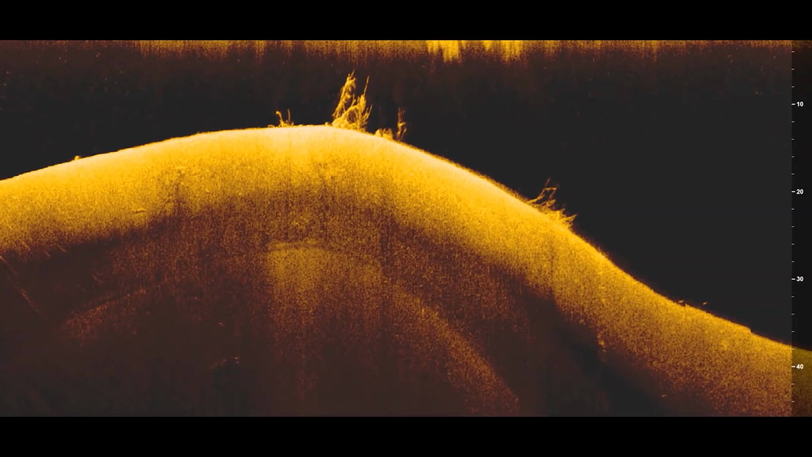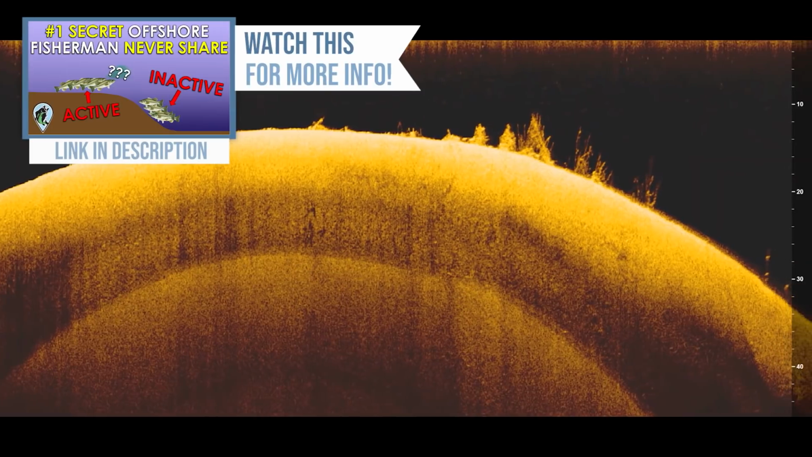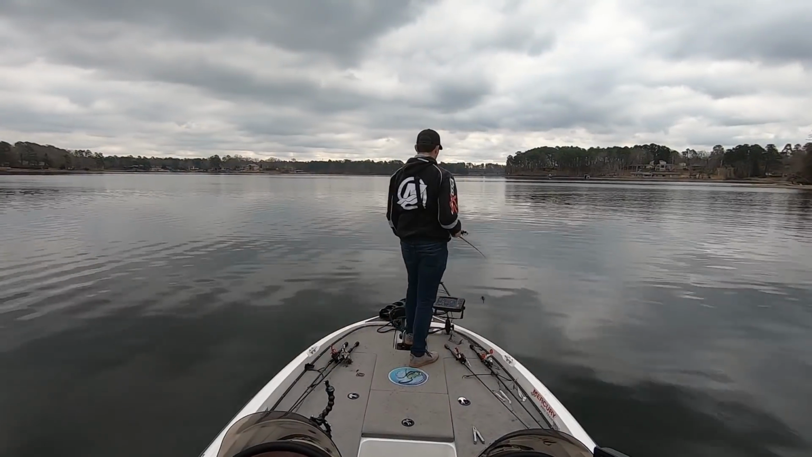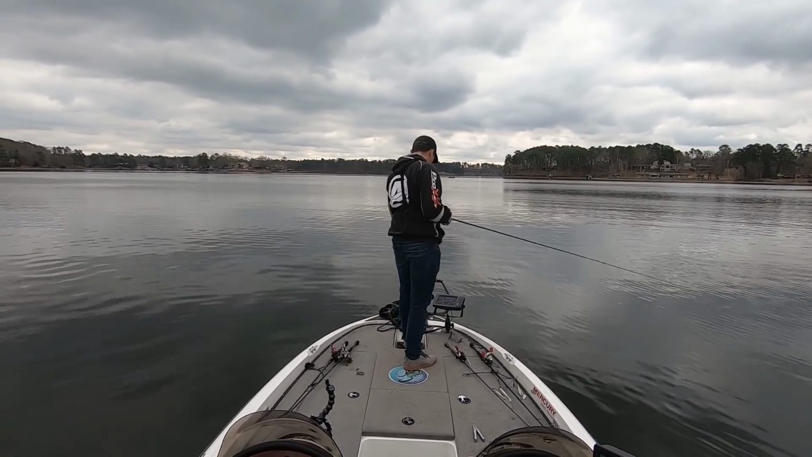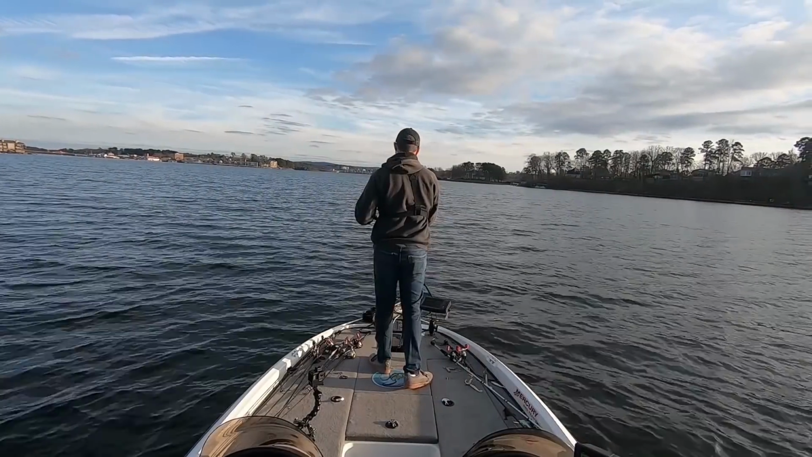And unfortunately, on this day, I did not see that many fish on the graph that were actively feeding. And if you do want to know what fish look like when they're actively feeding on the Fishfinder, check out this video up here. But basically, I fished and graphed around for about 2.5 to 3 hours and didn't have a single bite, which is crazy because, you know, I had seen all those fish on my graph the day before in practice. I had got that one really big bite.